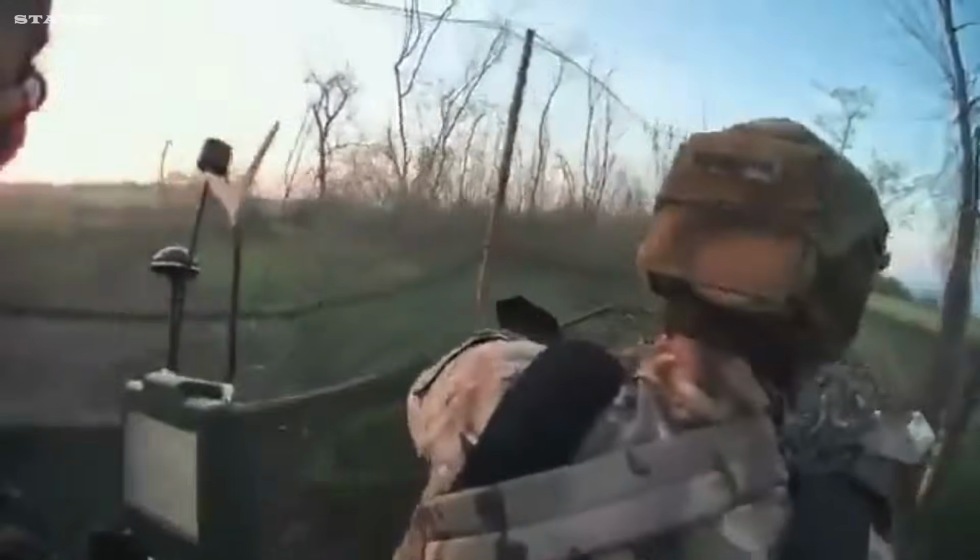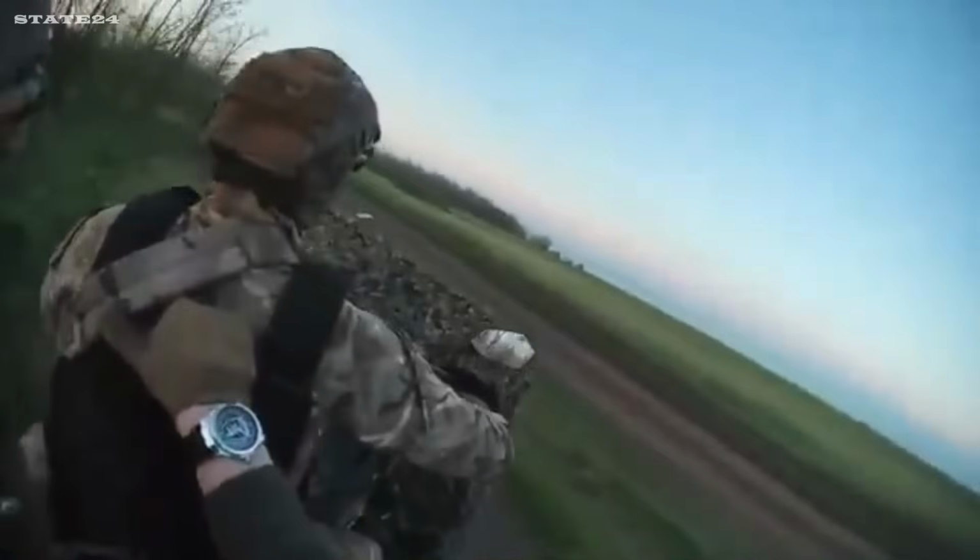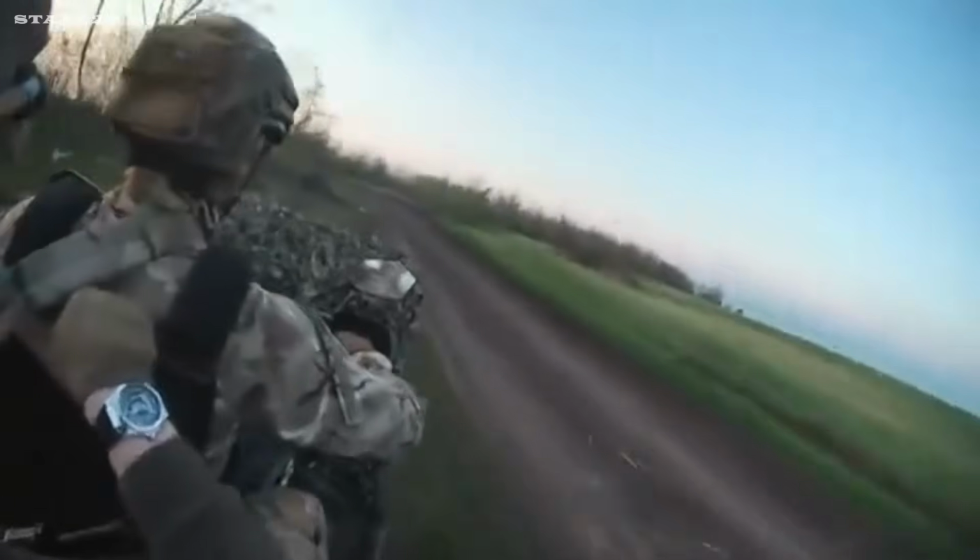Helmet cam footage from a Ukrainian soldier, the front line from ground level. Two soldiers from the 24th Brigade riding an ATV back to their position, moving fast along the road. Then it happens.